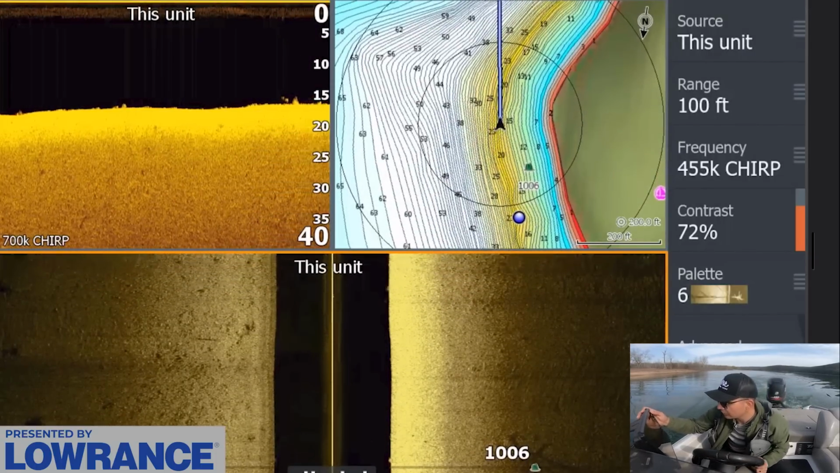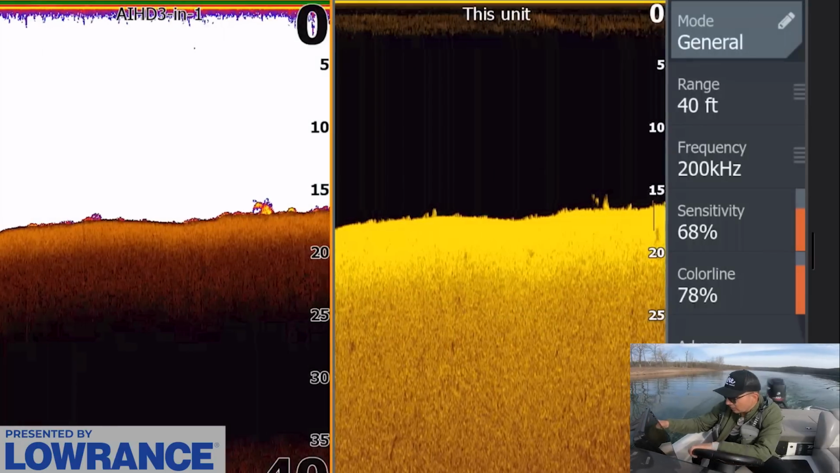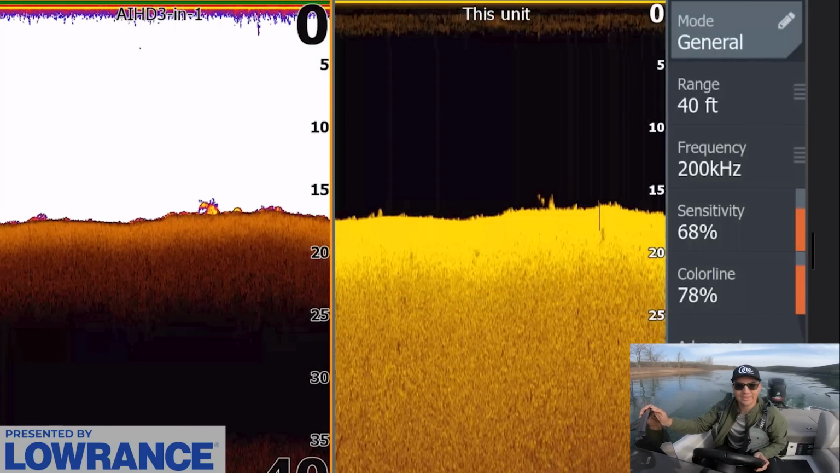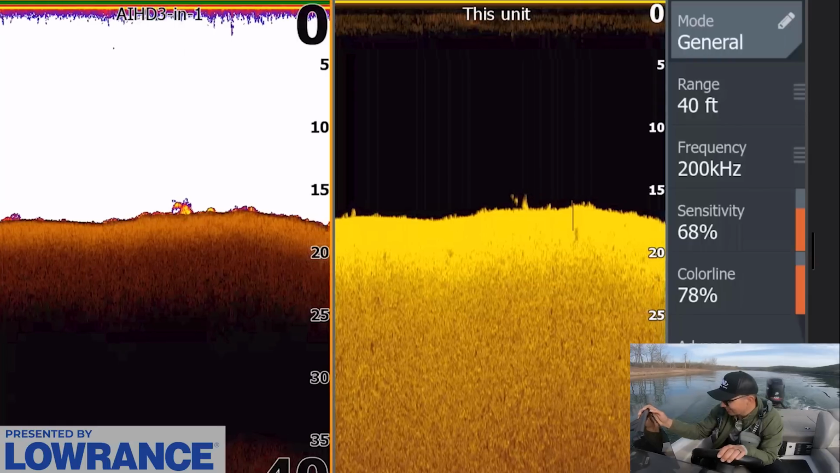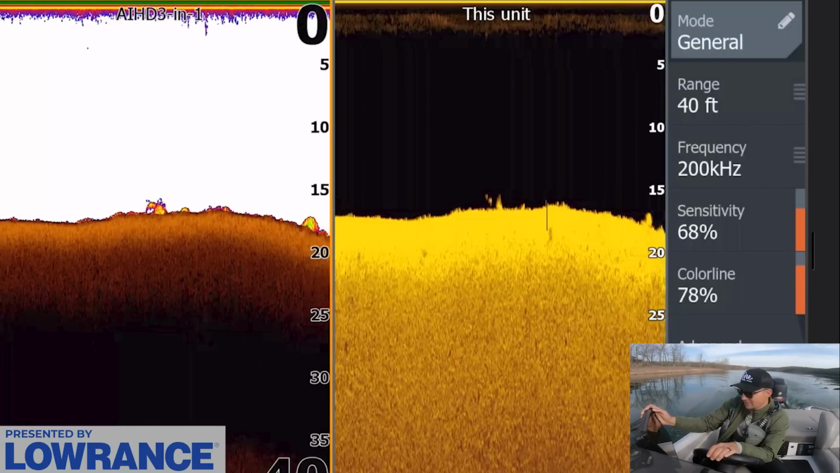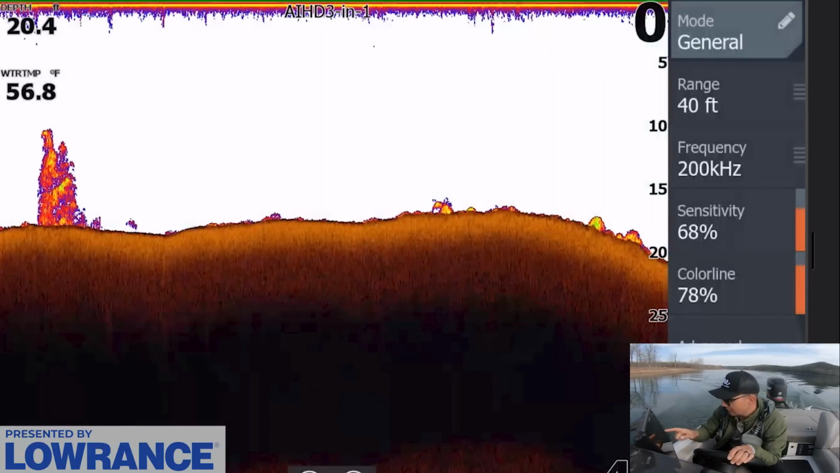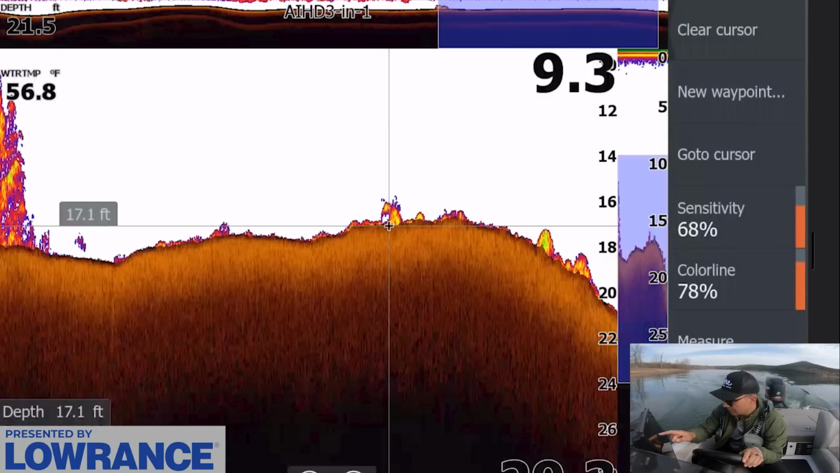Oh, there we go. There's a fish or two right there off that rock. Okay, so this is kind of what we've been looking for. We kind of got one that showed itself right here, in that 15 foot zone. This is exactly what I wanted to see. So if I pull up the 2D sonar view, you can see that fish is right here. That's a fish right there.